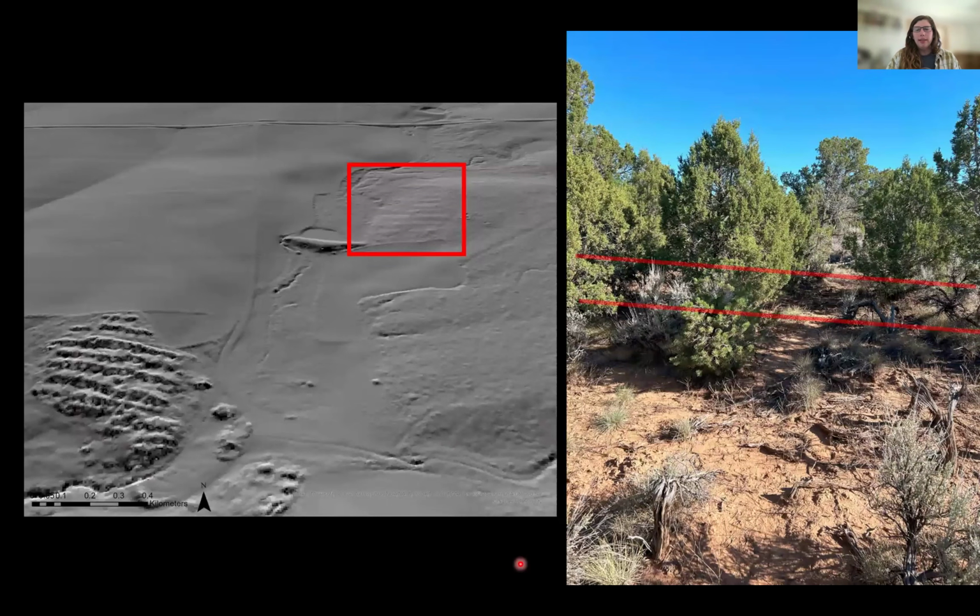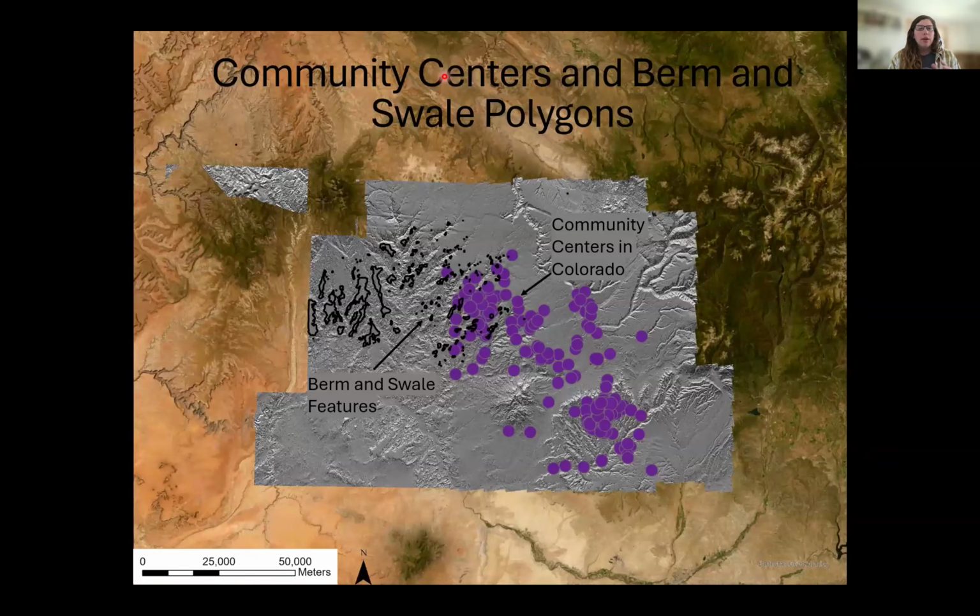I've added some lines in here that approximately represent where I think some of the other ridges are. As you know, I'm standing there with this image, but it's a really good illustration of how, even when you know something is there from the LiDAR and you're standing there, it can be really difficult to see these features sometimes.